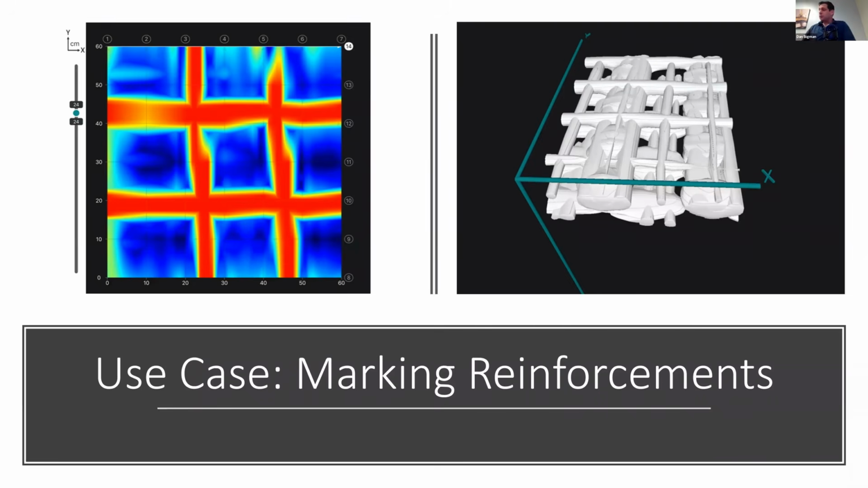Okay, so here we get into some use cases. We'll spend some time with these, and I'll try to give some detail on some of them. But some are very basic, and some are a little bit more unique. And so we'll start with the most basic and most widely used application for GPR when talking about concrete inspection